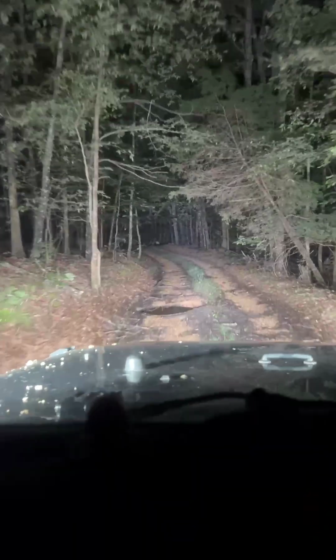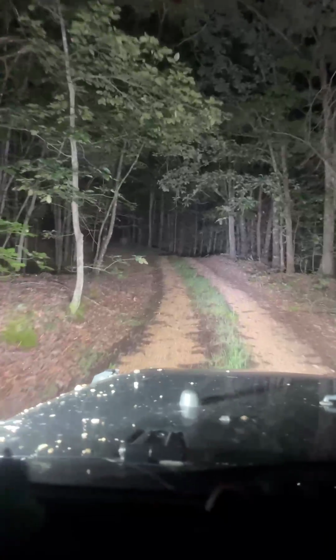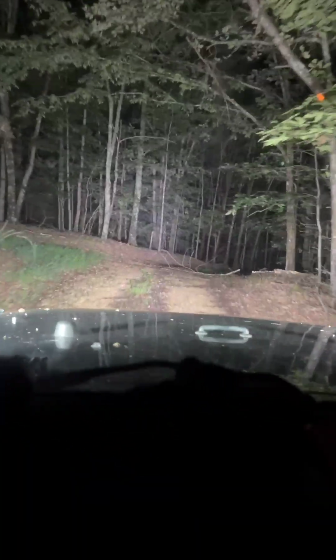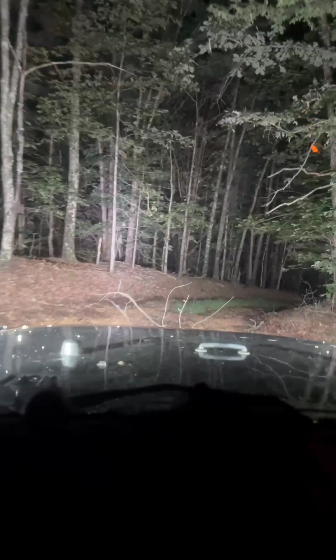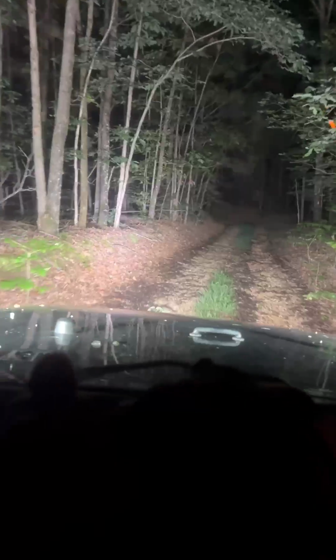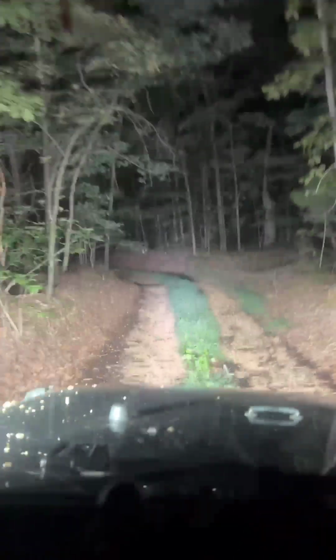just a little bit of a night ride, folks. See a lot of the debris from the trees and stuff that have come down. And there's some decent storms.